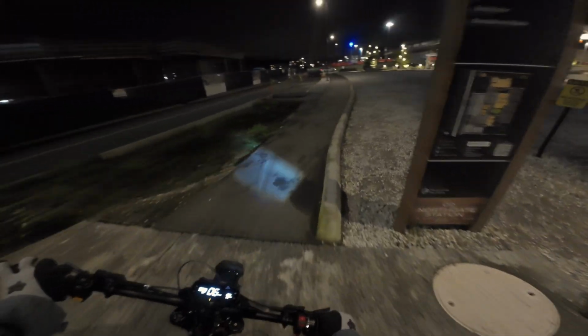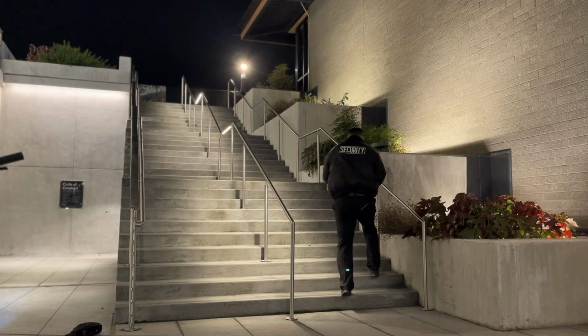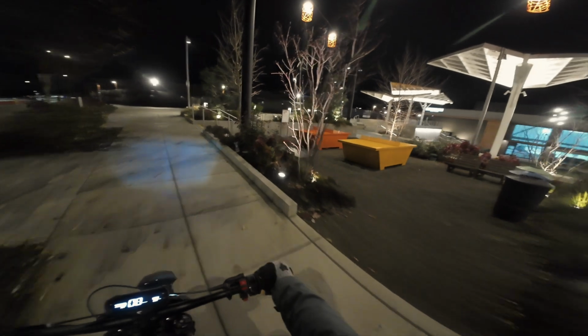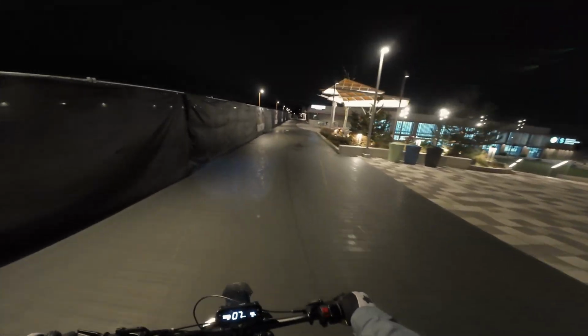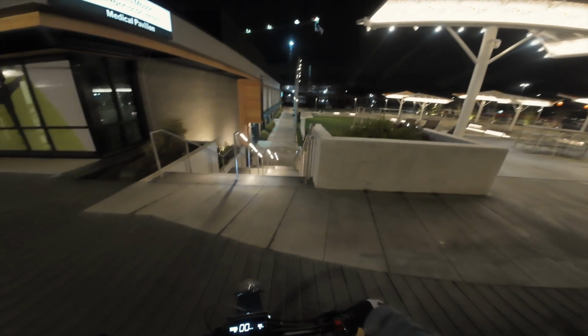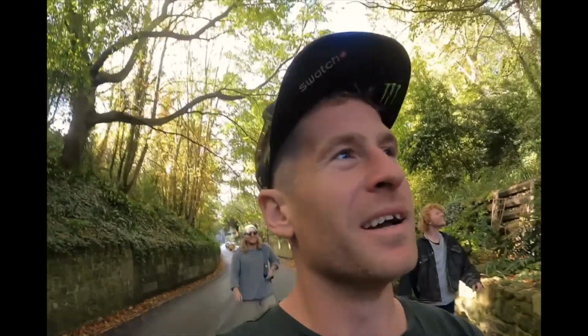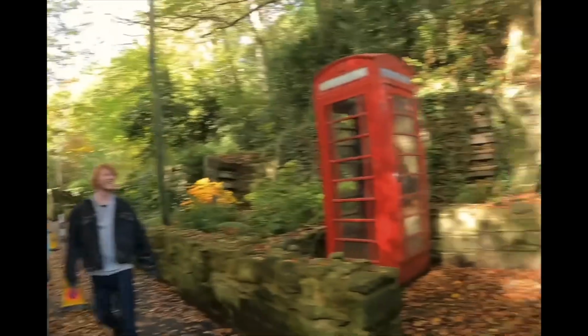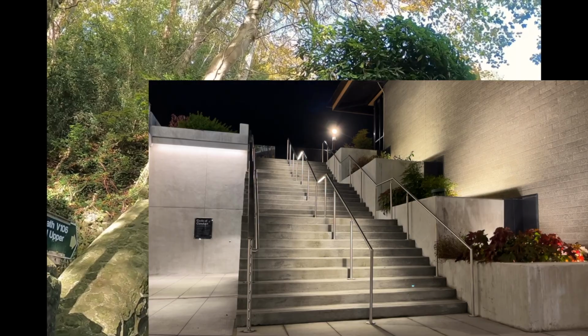Alright, so I saw a security guard come out of that bathroom right as I was setting this camera up. So if he stuck around. I know he did. Okay, he left. Okay, this is my chance. I'm so nervous. Biggest doomage I've ever done. Oh my god. I found a stair set of doom that could be almost too doomy to ride. Oh my god! Look how stupid! Alright boys, we're gonna ride down that on bikes.